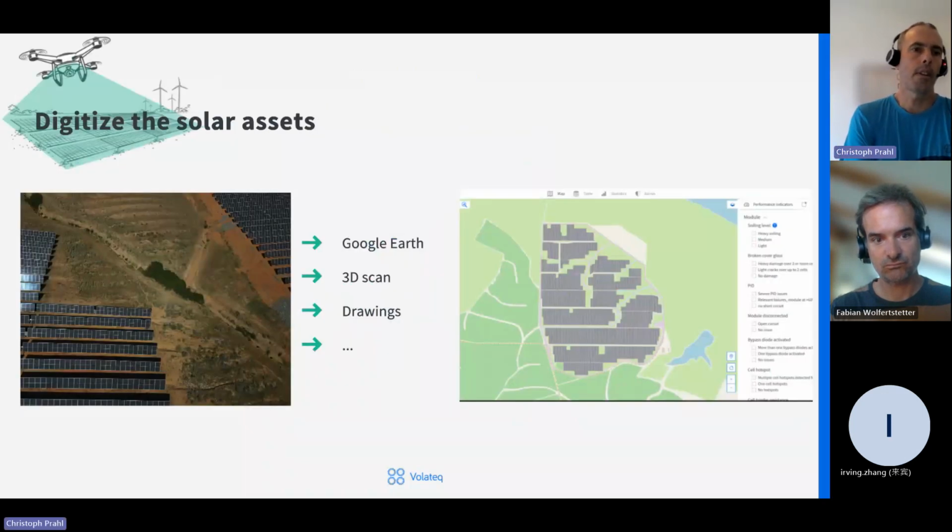The first challenge that we are facing is how to get the solar plant, how do we get the digital twin? We can use, for example, drawings, but experience shows that there is a difference between drawings and as-built status. So normally we do our own 3D scans to distinguish the modules and trackers from each other and create a digital twin.